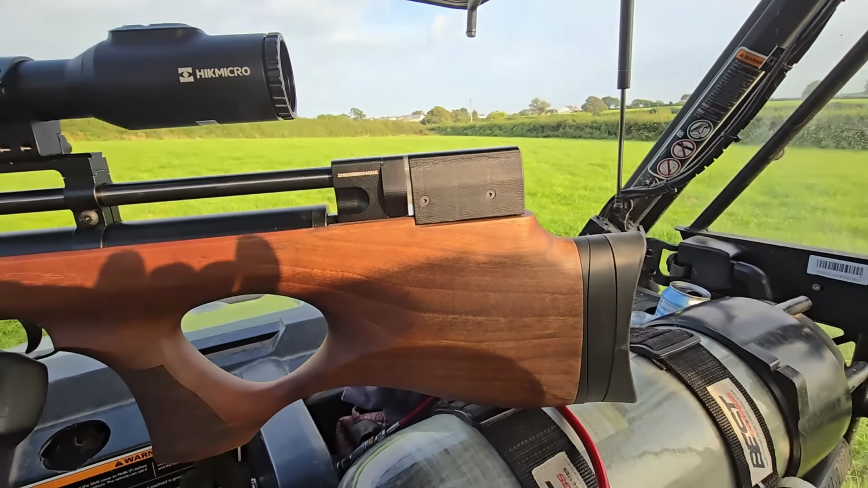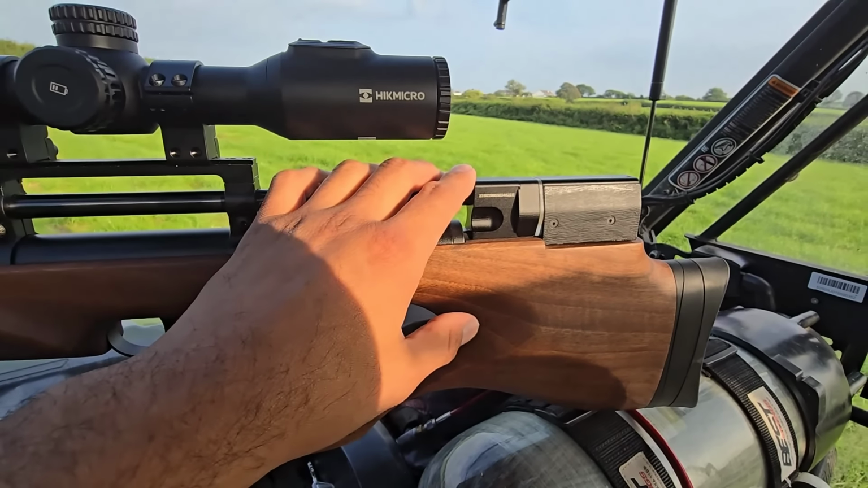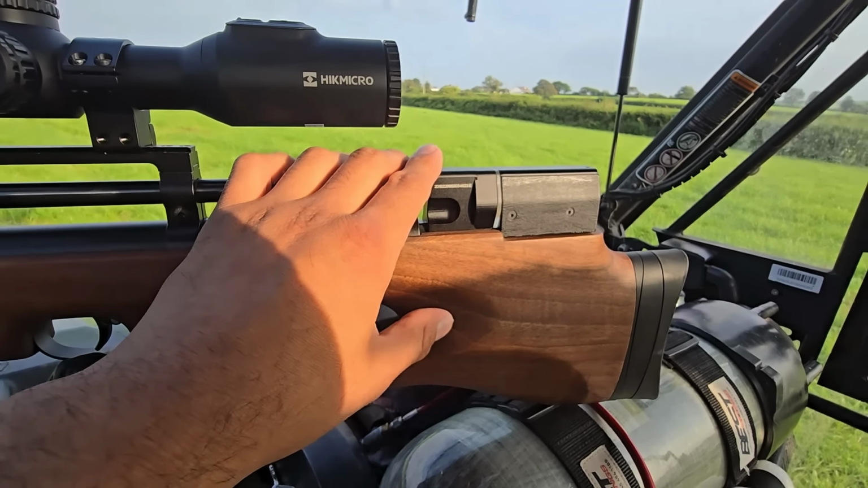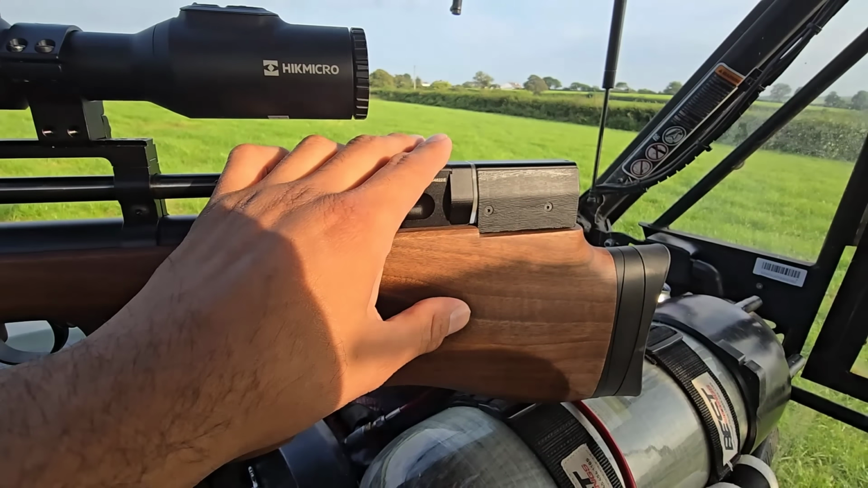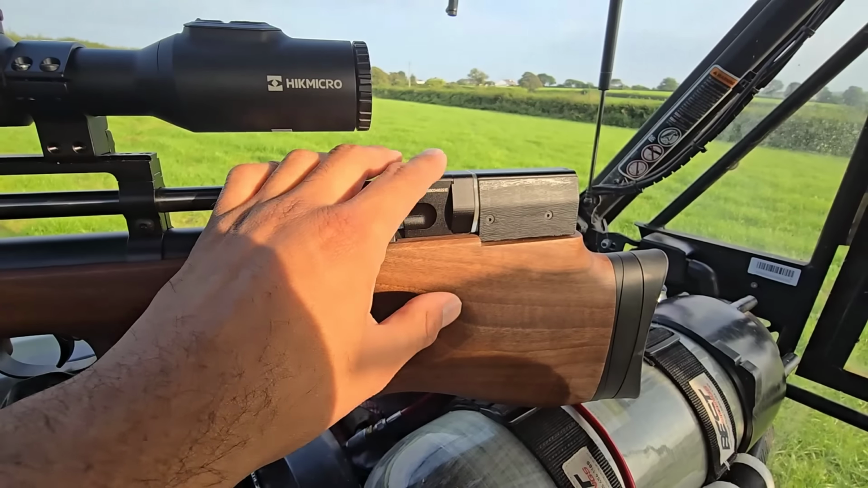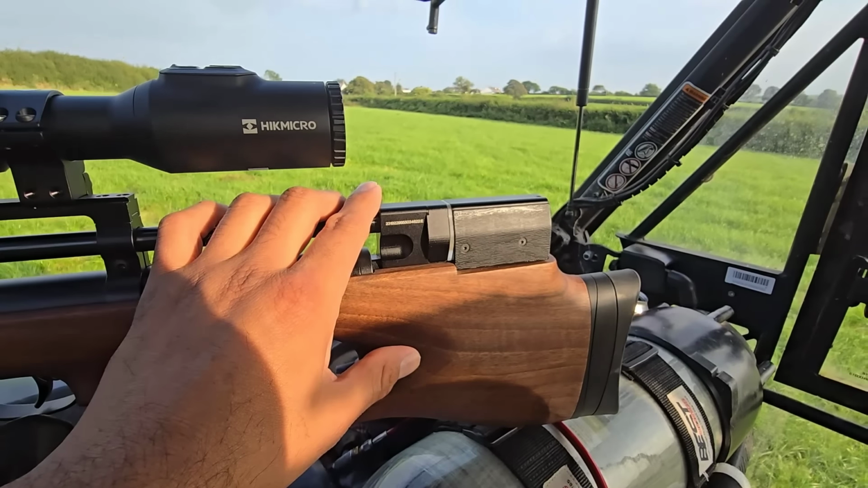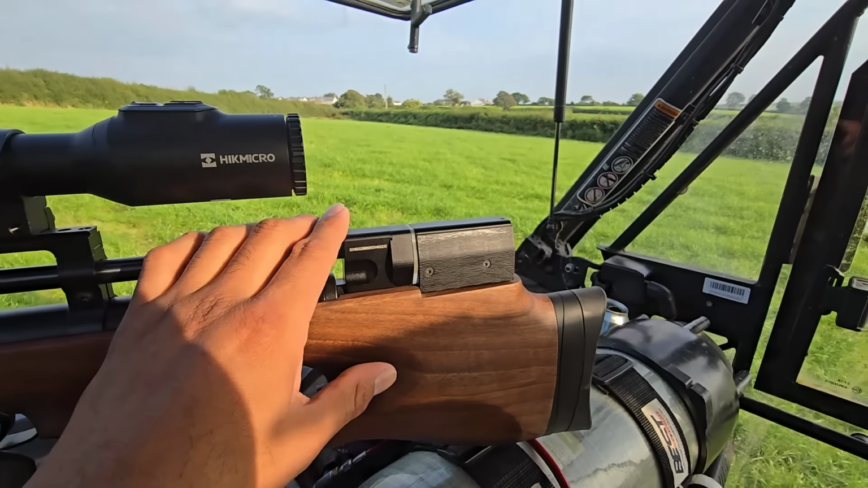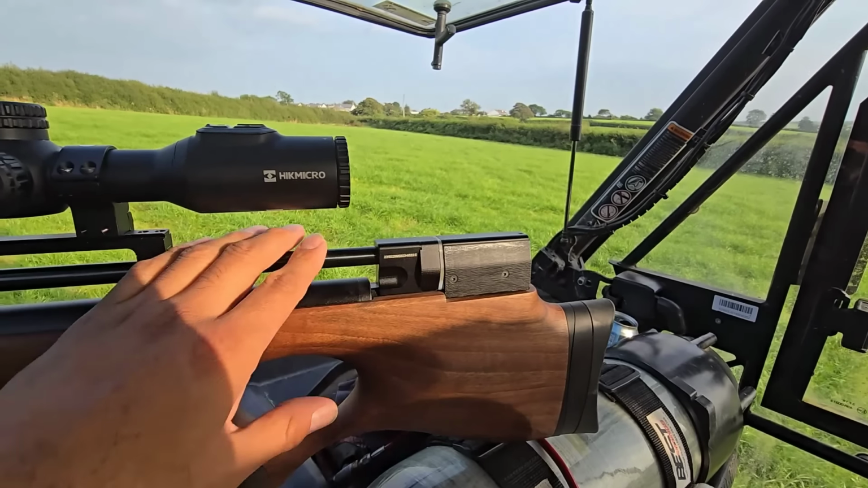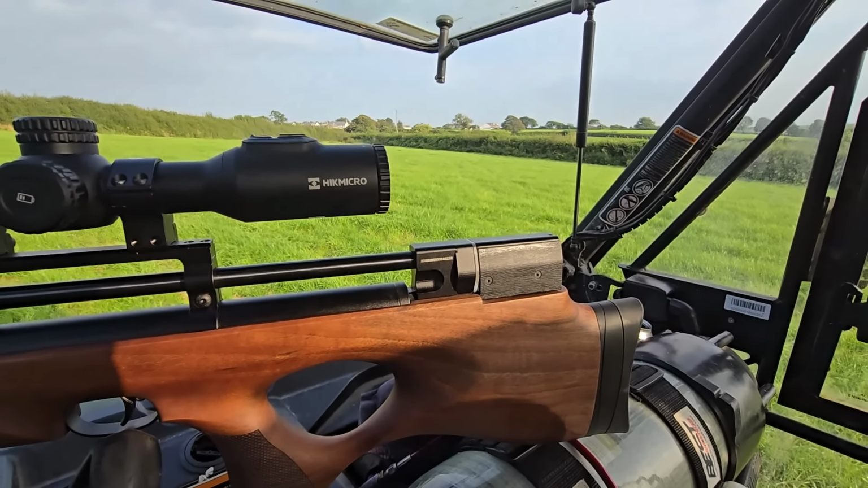And lastly, my only fault with this air rifle is that it's all very mechanical and cold. When I'm setting myself up for a shot, my beard or whiskers are catching on this part here, so it's a little bit annoying. Jake Bowman does make a cheek piece adapter that will fit over that, which will solve the problem, so I'll probably go back to him to do it.